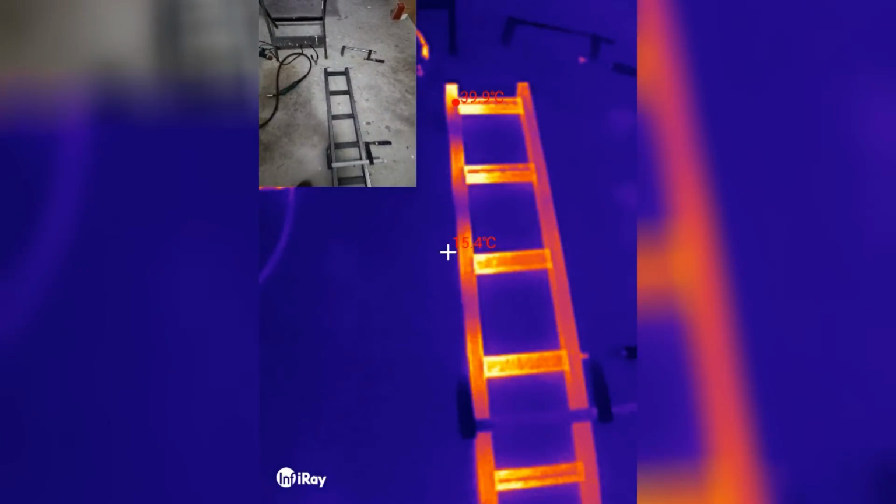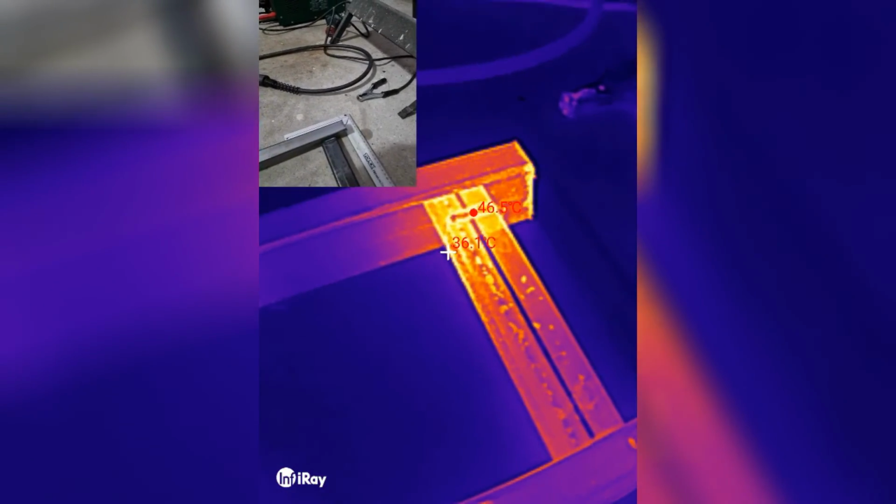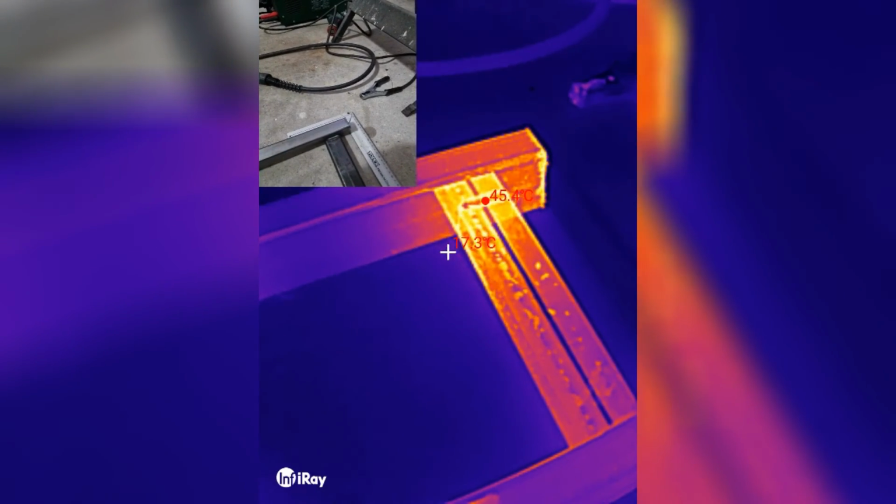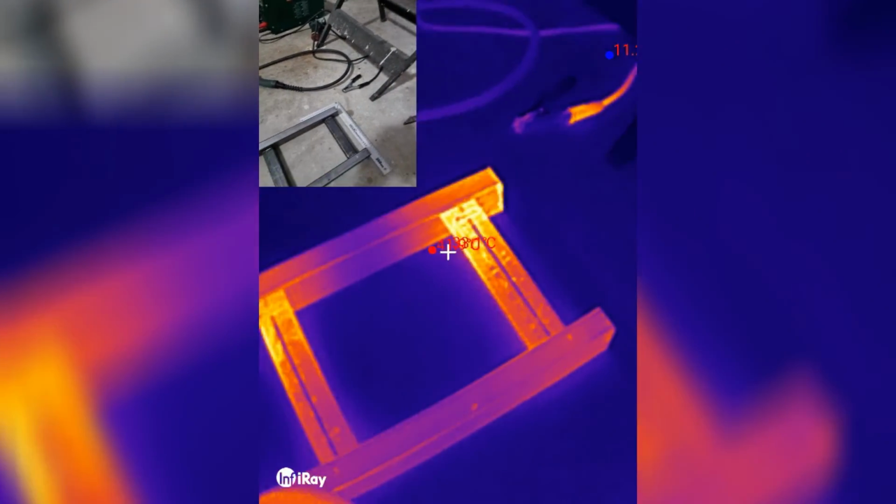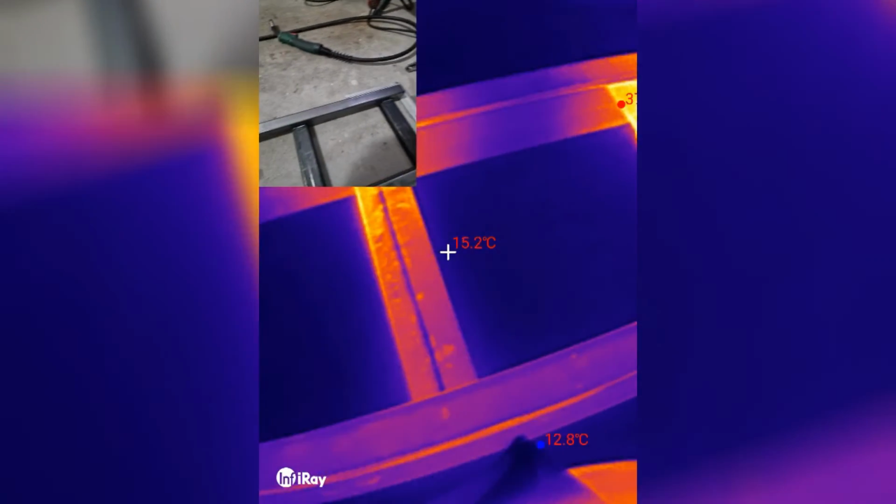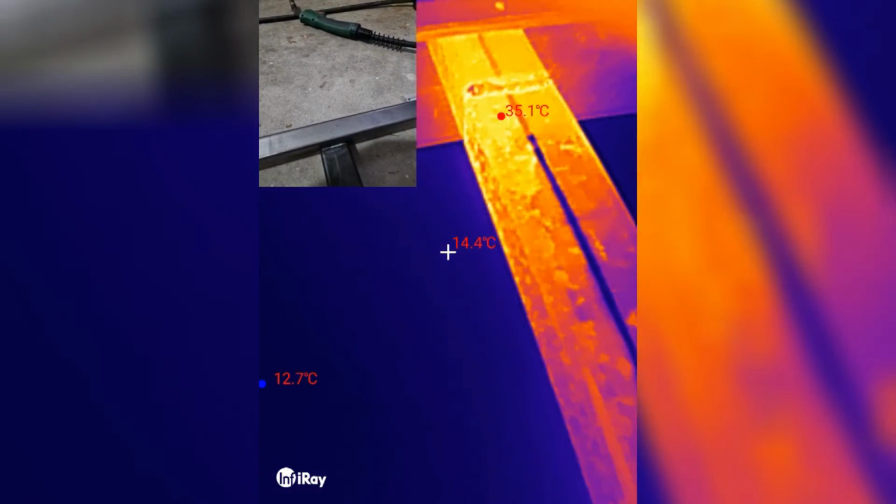And what does it say for the temperature for this part? 46. Only 45. Maybe there is a reflection, although this is just normal steel. But I can see how the heat is reflected off the angle.